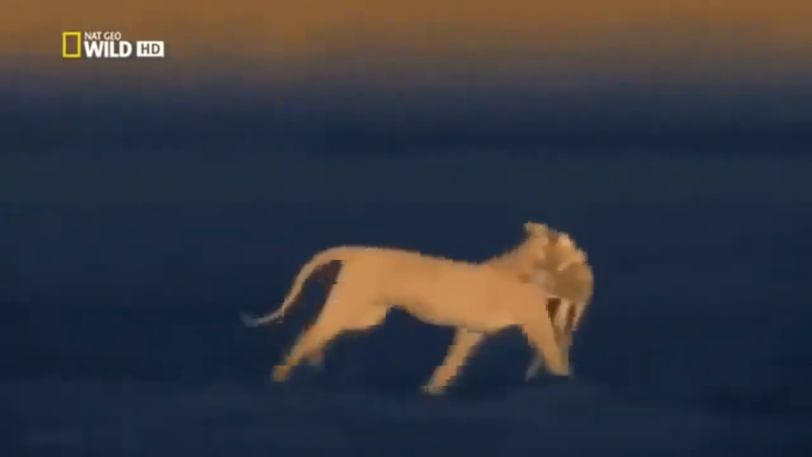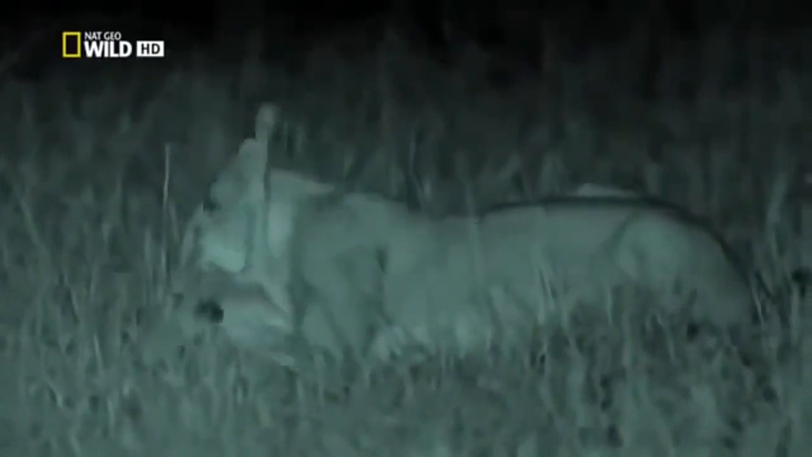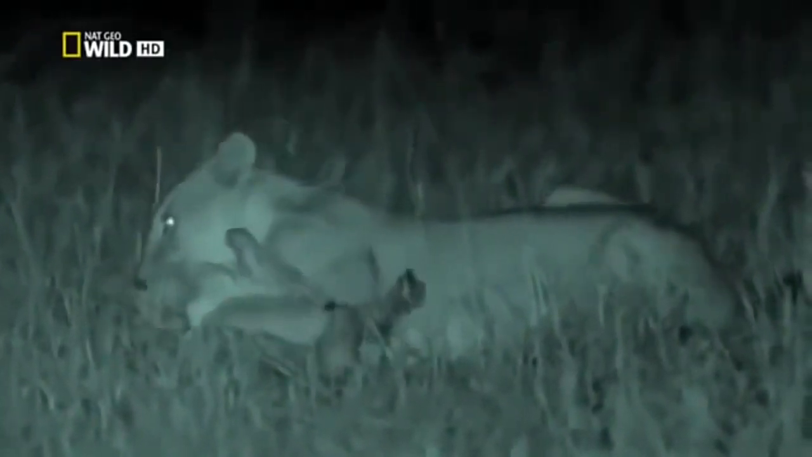It's a start. Finally, she catches something. This is a kill she can claim entirely as her own. She's passed her first test as an adult. But the meat won't be enough to feed the whole gang.